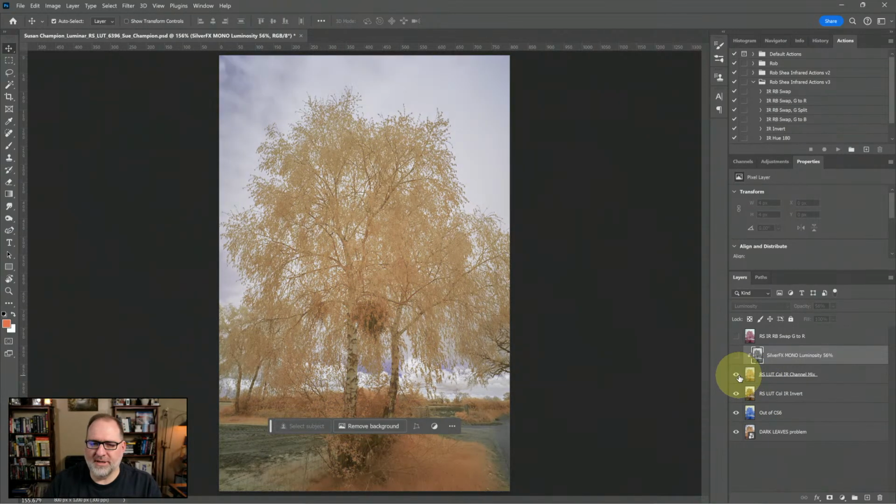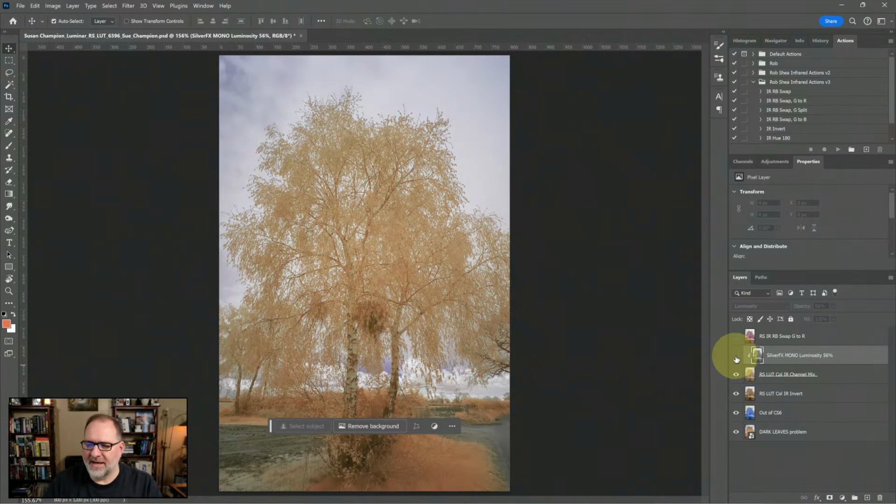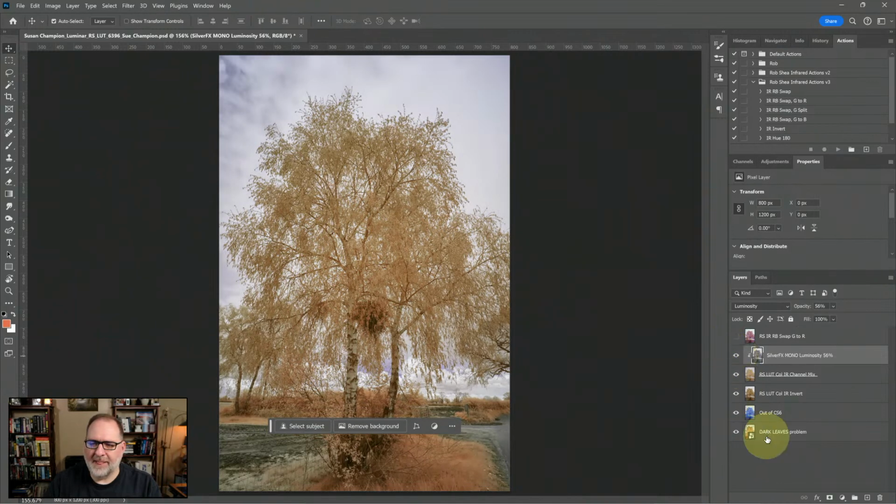This next version is with a channel mixer, and then here's, well, I'll show you this one first. This is another variation, shifting the green channel to red. But the one that I want to talk about is this idea of mixing in a luminosity channel. Based on your topic here in the layer name, it says SilverFX mono luminosity 56%. You can see the opacity here. So this is really cool.